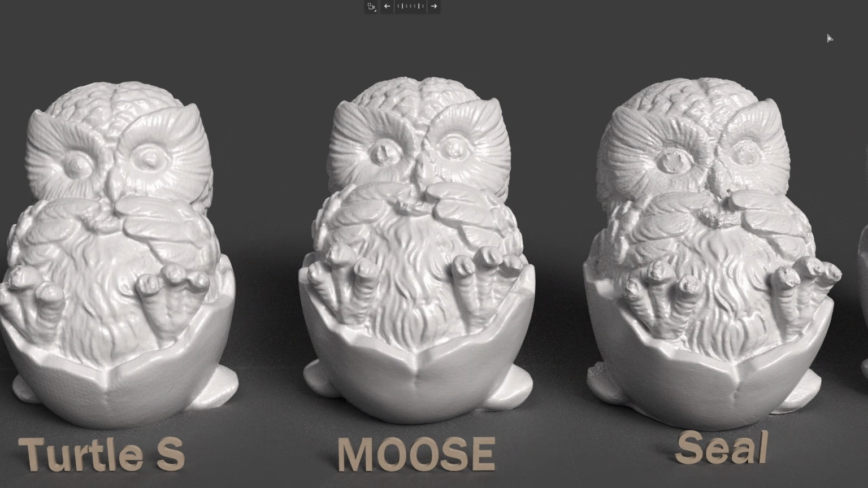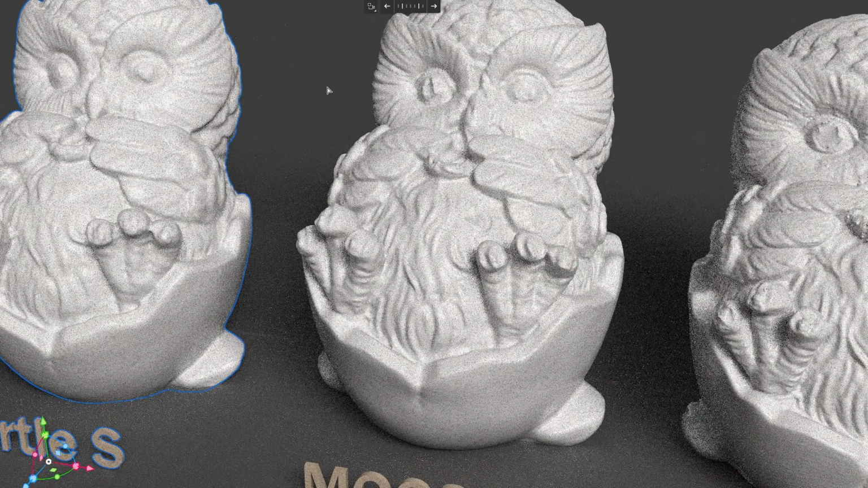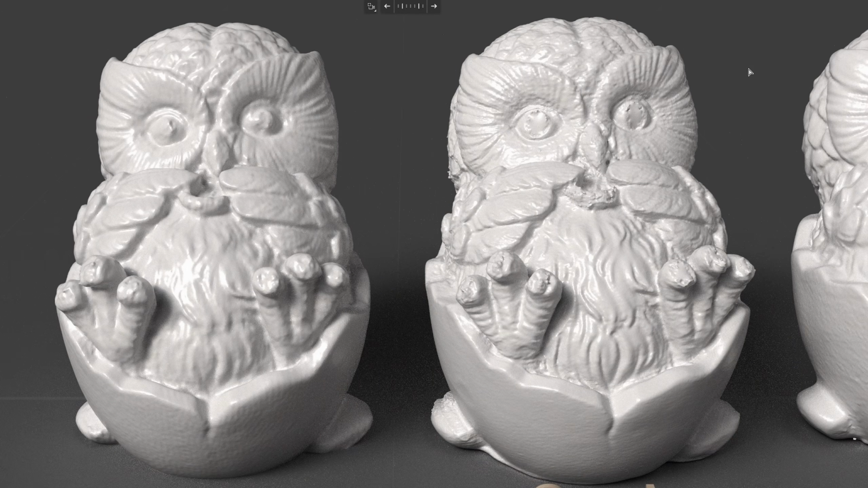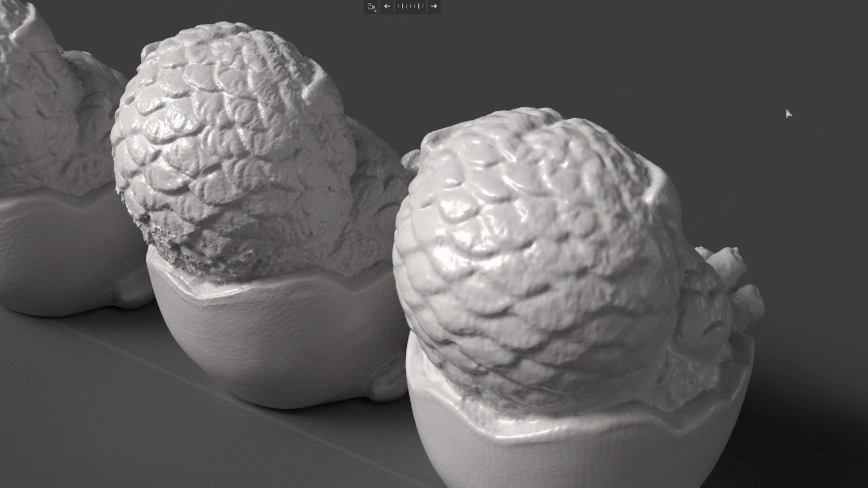Next, let's compare Moose and Seal. Moose delivers better scan quality with lower noise and slightly higher resolution. Moose is shown on the left and its resolution is noticeably better than the Turtle S. Moving on to Seal on the right, its resolution is higher but the noise level is also greater. Seal is shown on the left and its resolution is clearly higher than the Turtle S.